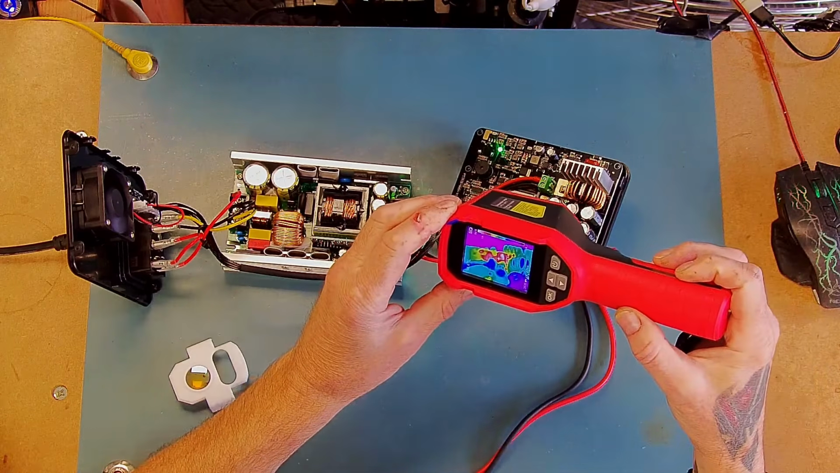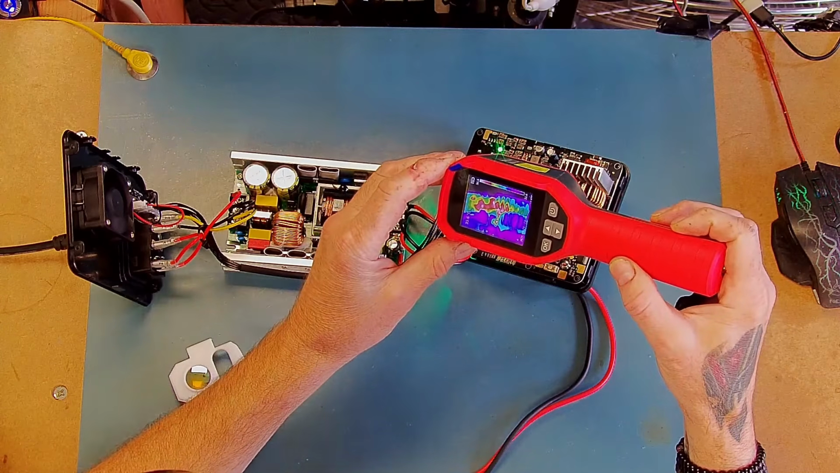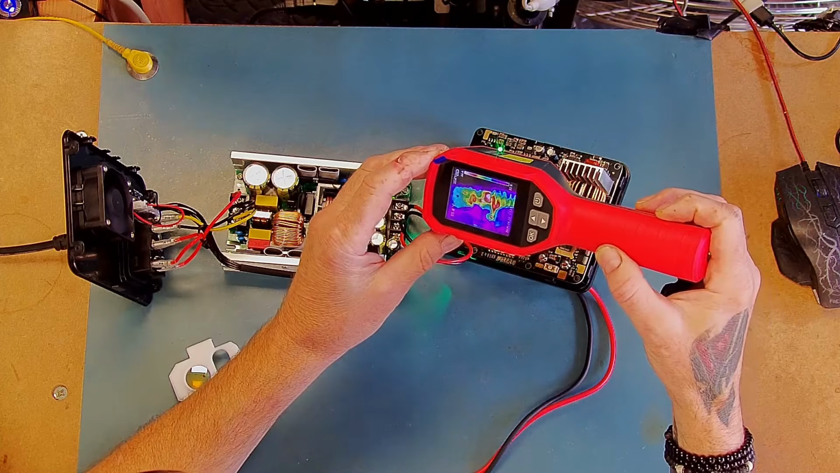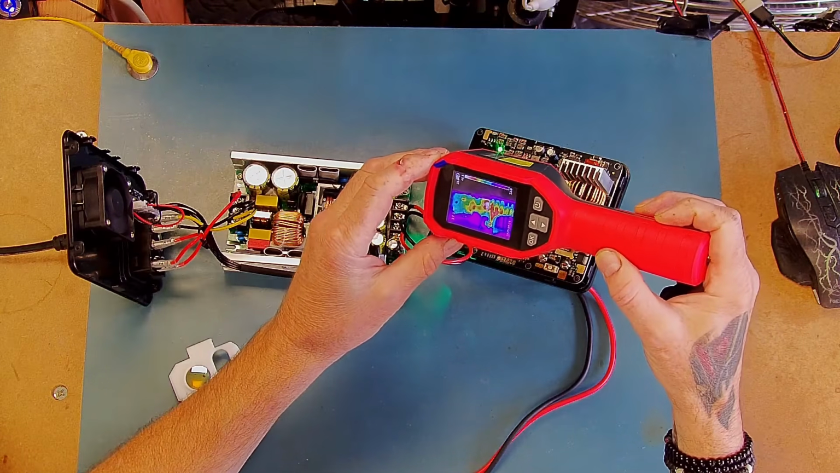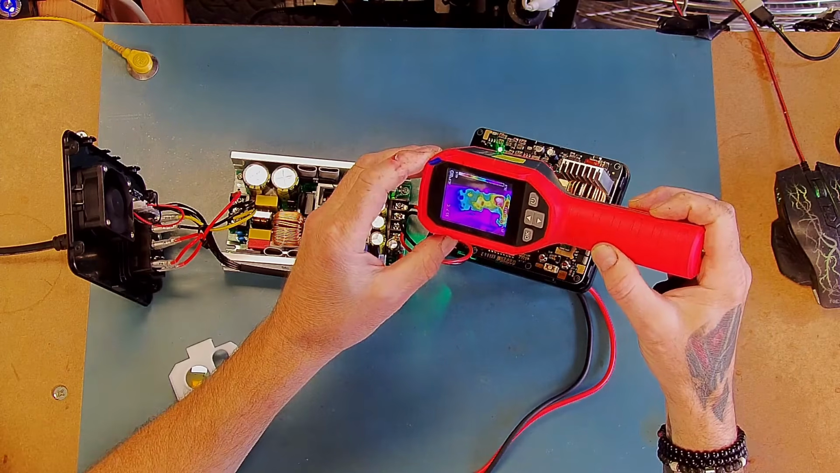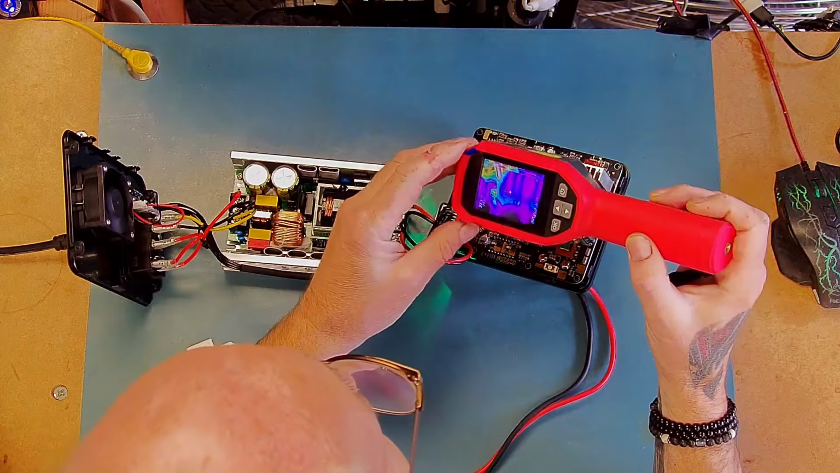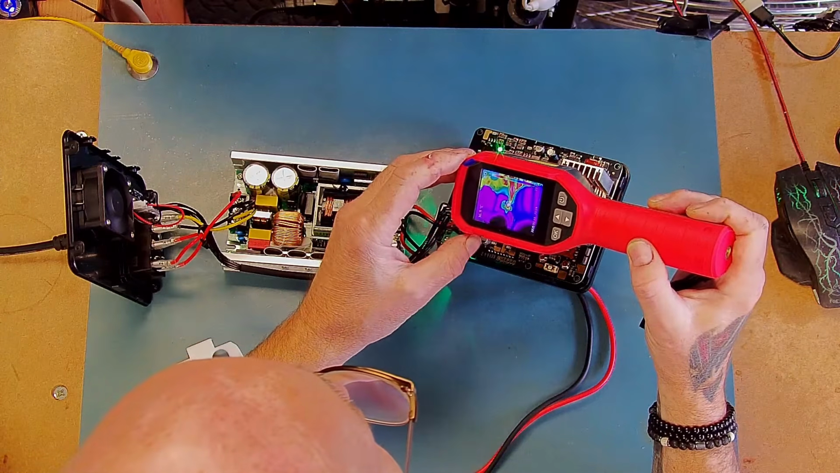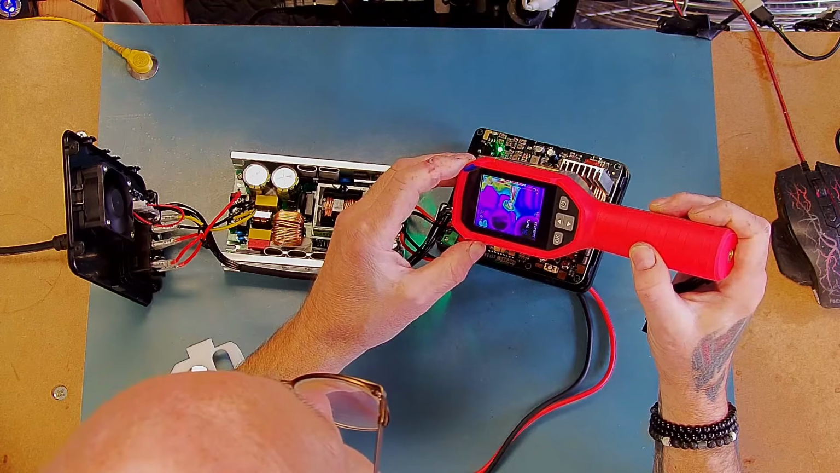Okay, so we're getting some major heat build up here now. So the heatsink is up to 38, 45, I believe that's the fuse. Actually, the fuse itself is getting quite warm.